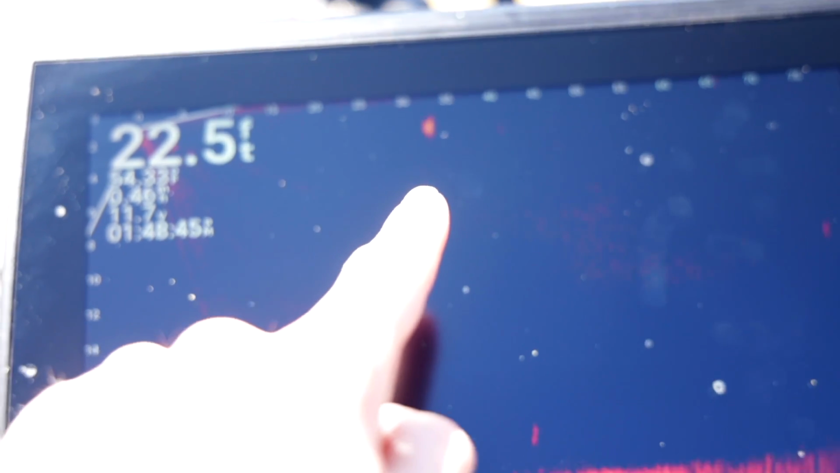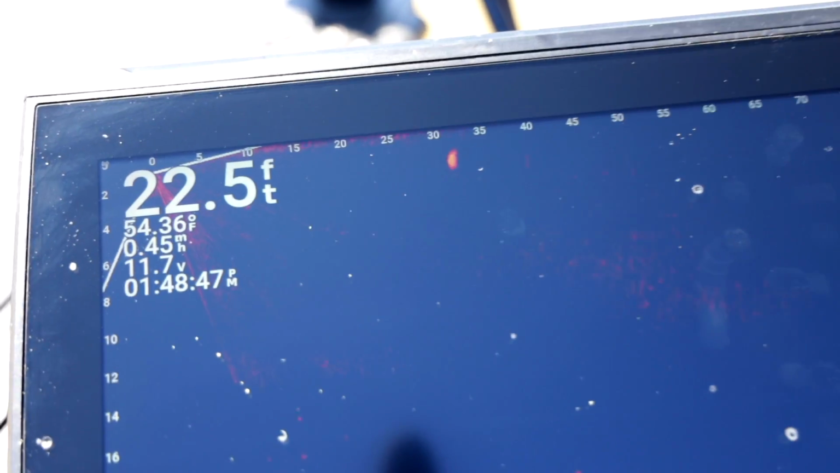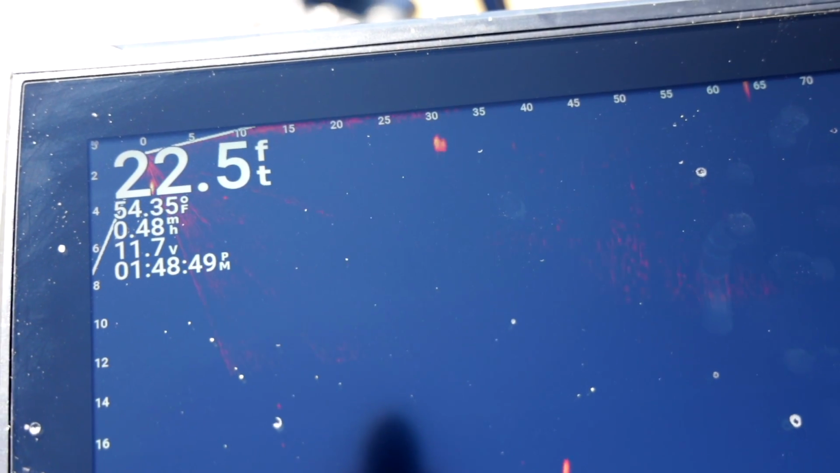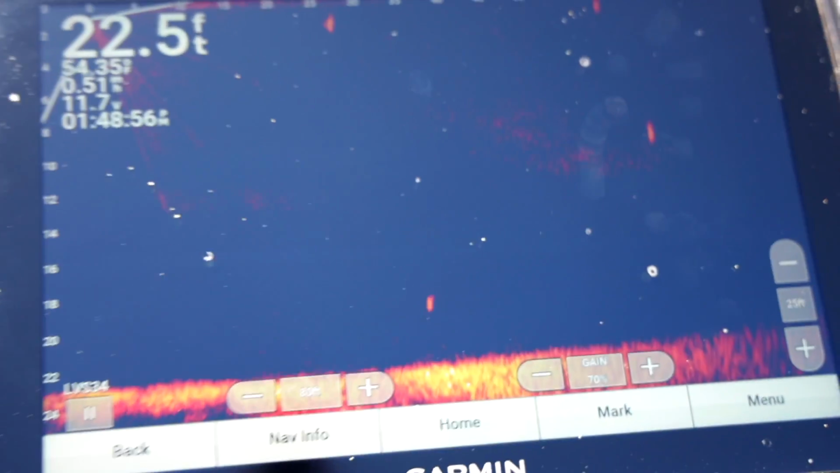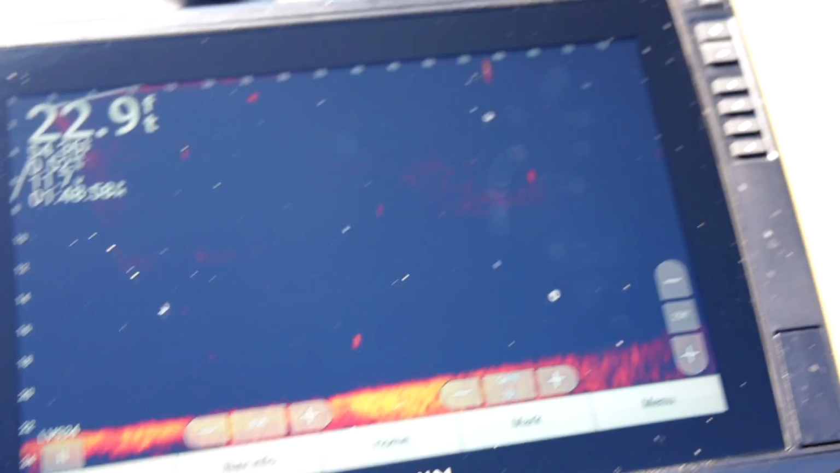Again, like those guys right there. How sweet is that? Crystal clear, you can see them clean as day, swimming right towards the boat. Super awesome. There's some more even out there. Great way to catch some fish, and those are the settings that I like to use.